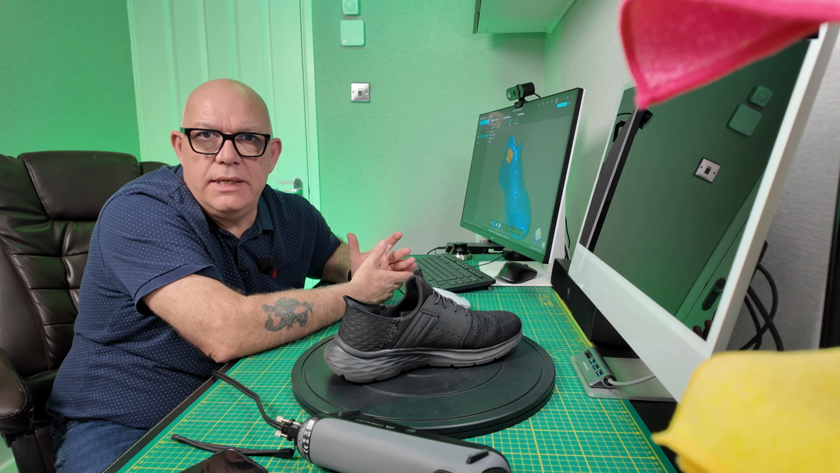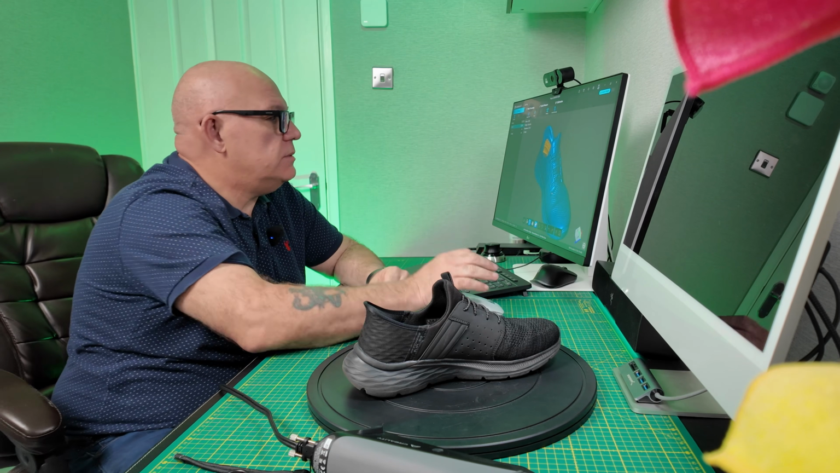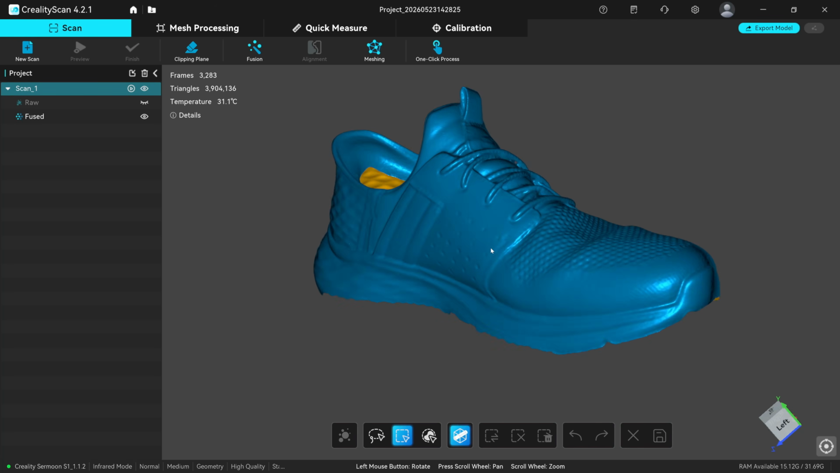What we're interested in here really is to test the laser scanner. Is there enough detail in this item for it to track using features? And I would say, yes, there is.